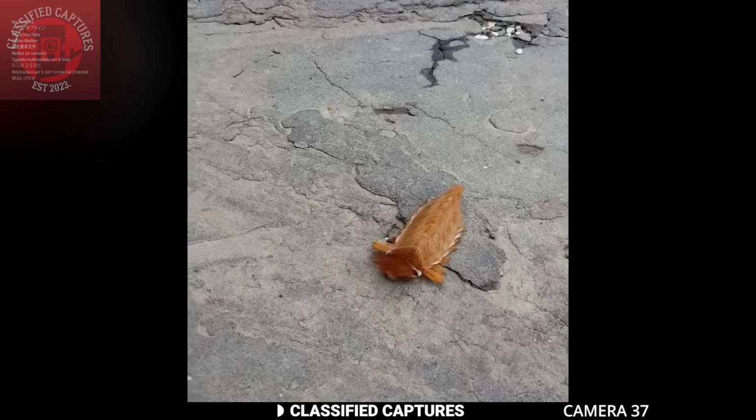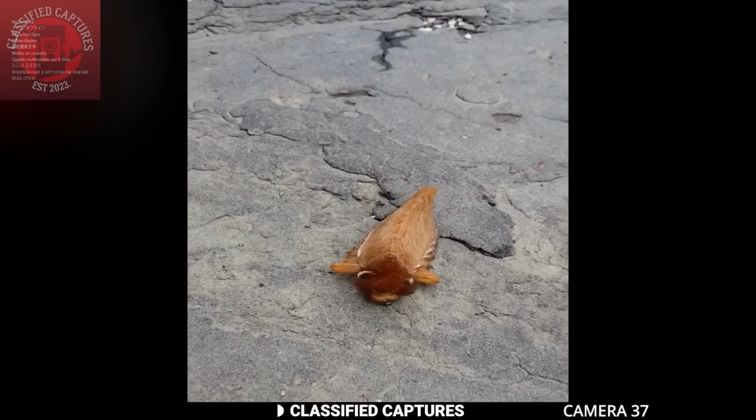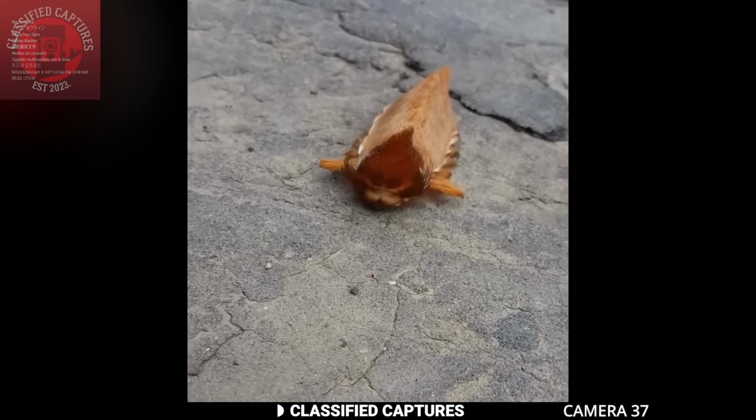It has hair on its body and tiny legs that move like centipedes. Could it be a new species, perhaps an undiscovered life form, or a visitor from the depths of the unknown, here to perplex and intrigue? Share your thoughts on this.